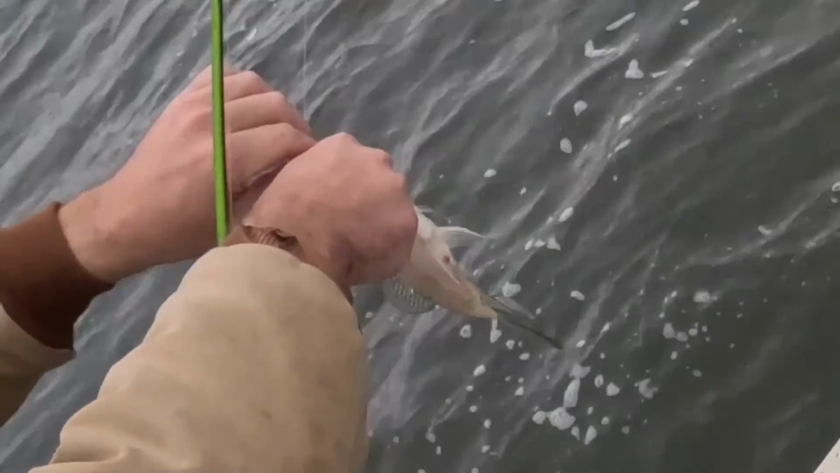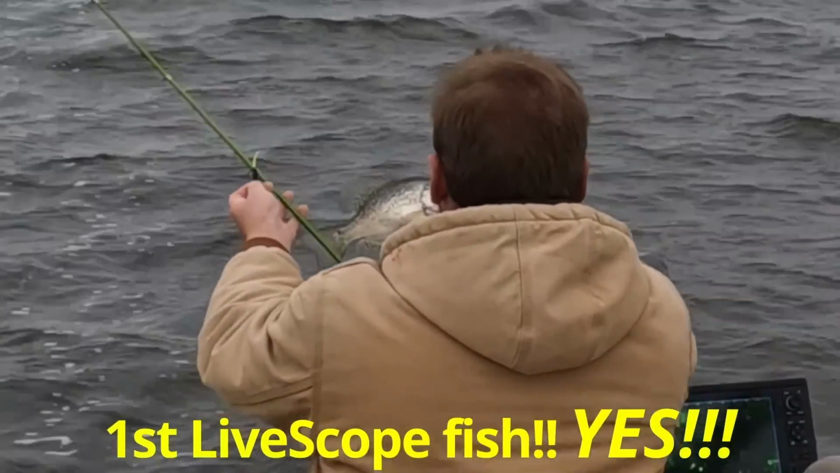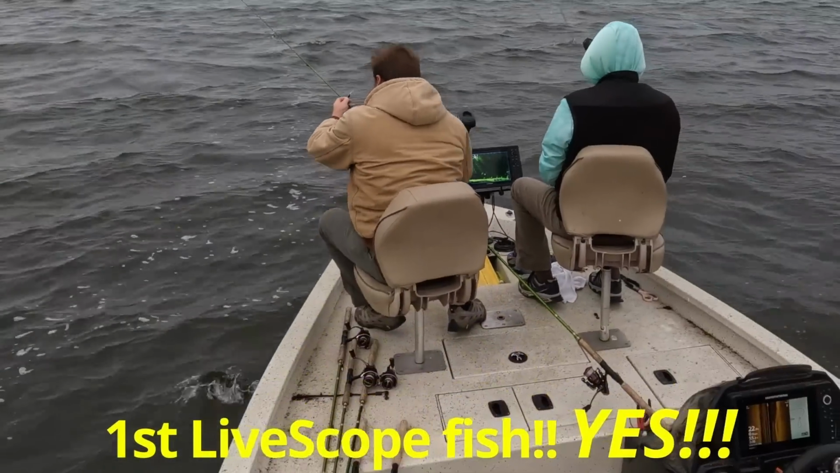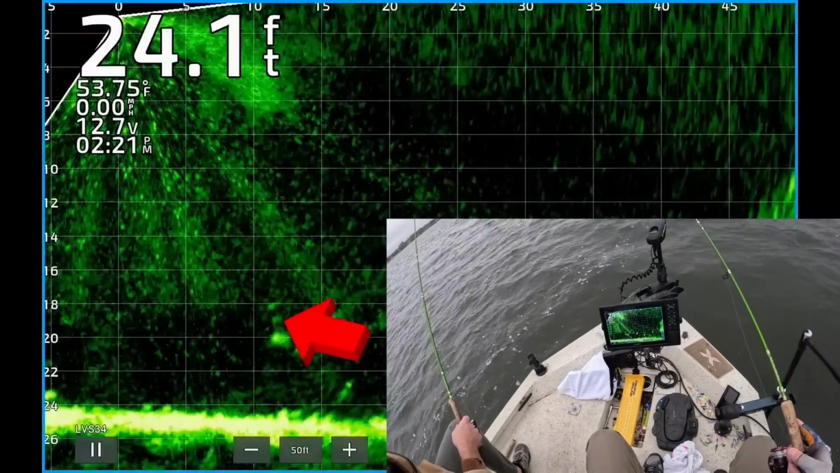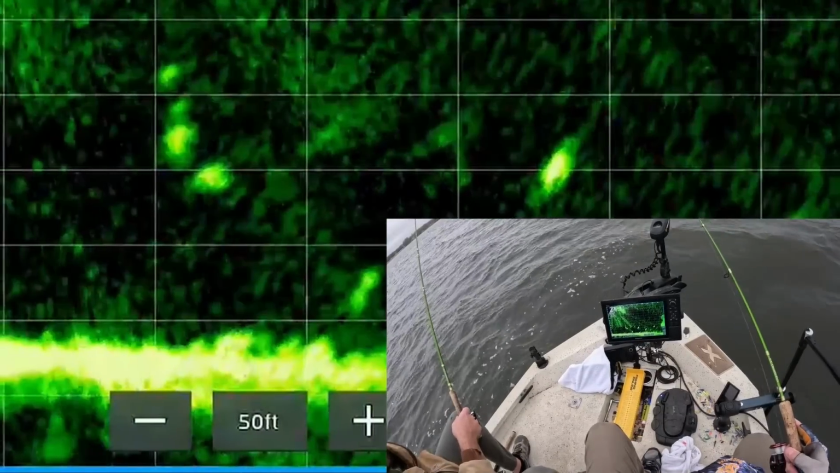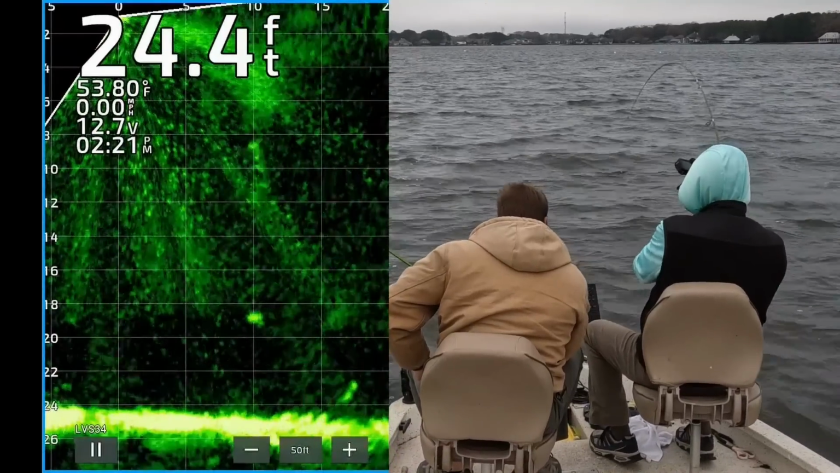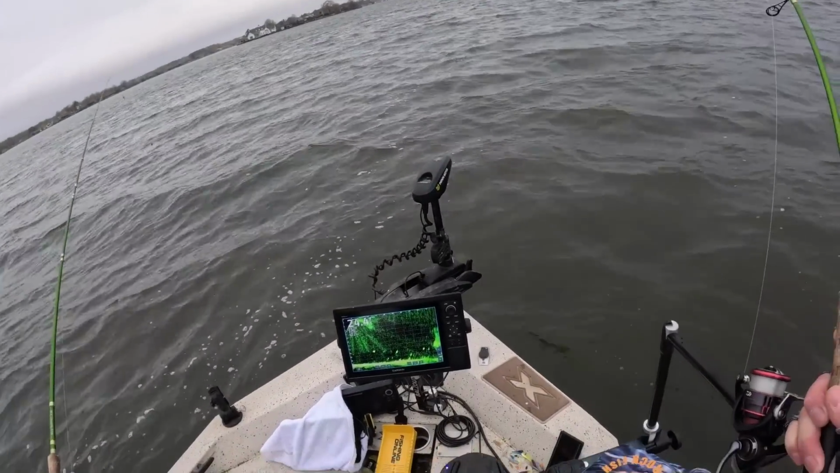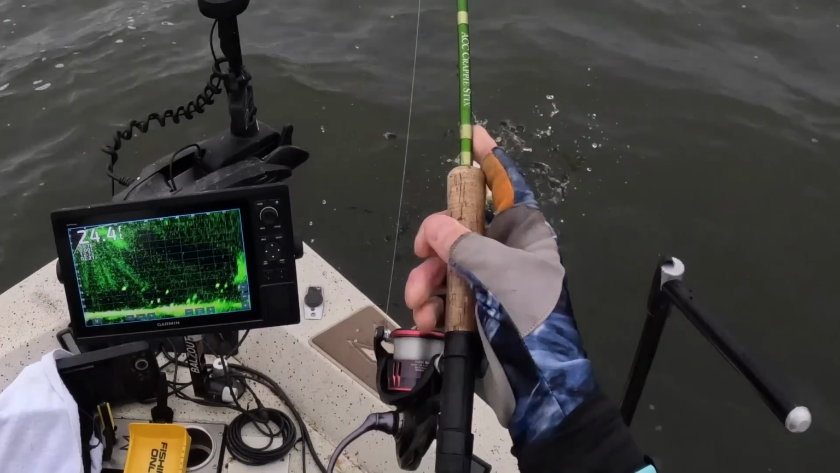I'm gonna catch one of these real quick. That ain't bad for my first LiveScope fish. You learned a lot faster than I did, that's for sure. There he is. See how I twitched it? Yeah, there he comes. Got him. Right under the boat. Feel him? Yeah, he thumped it. A lot of times I'll keep my finger right there. That helps too.